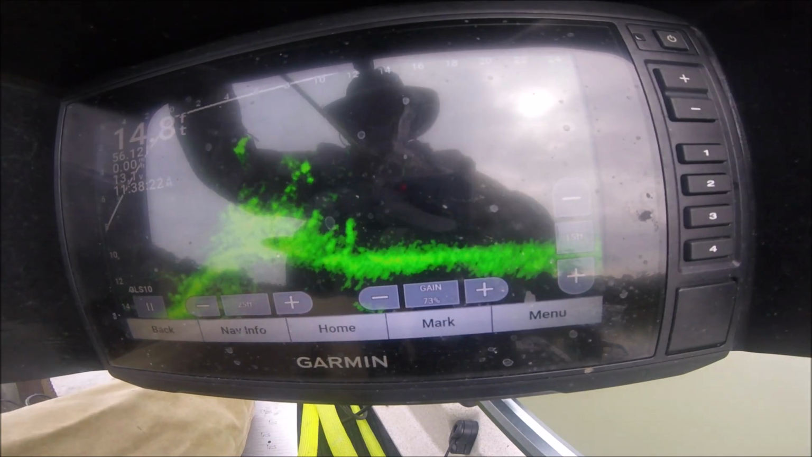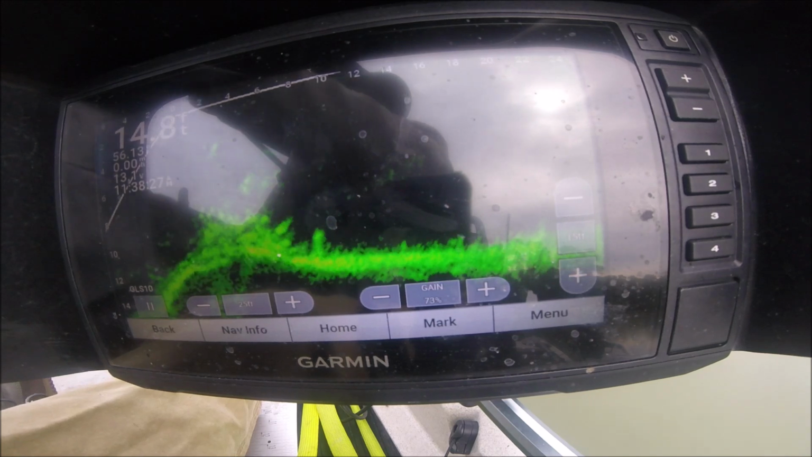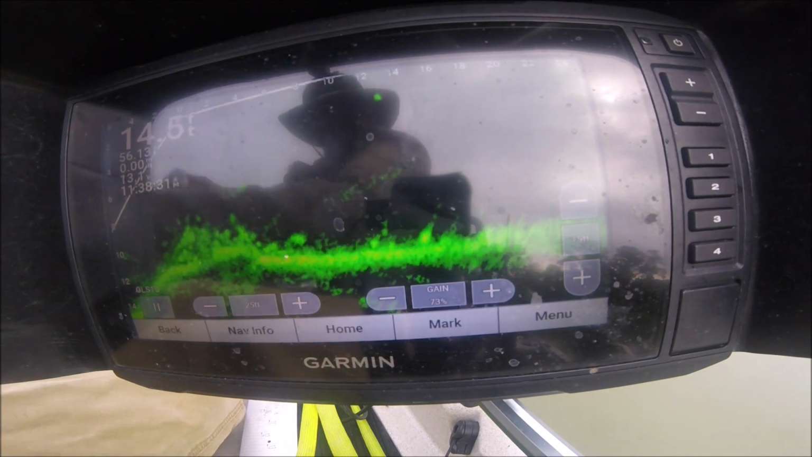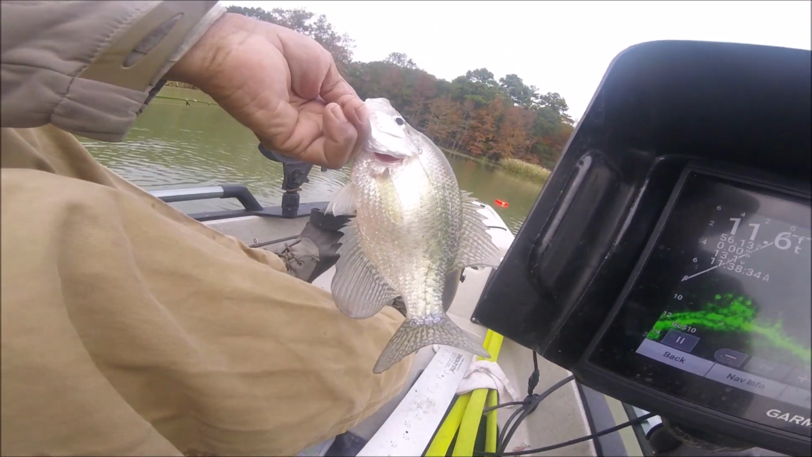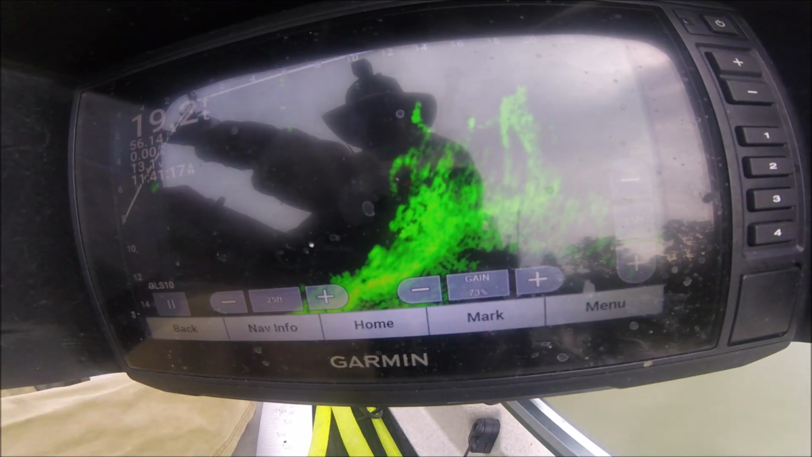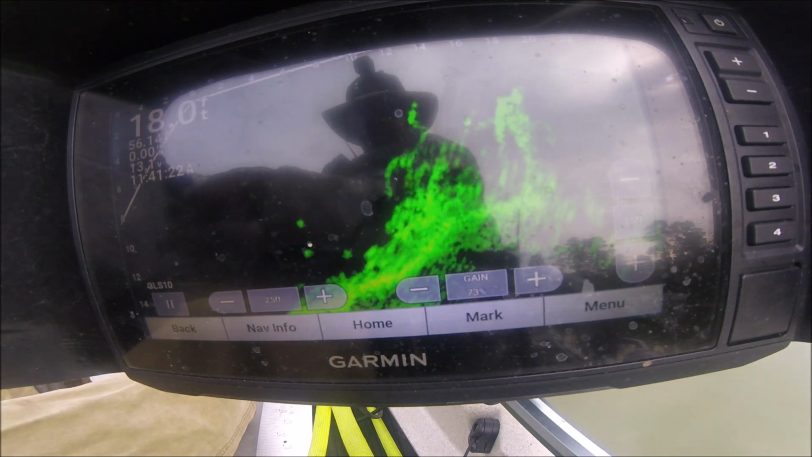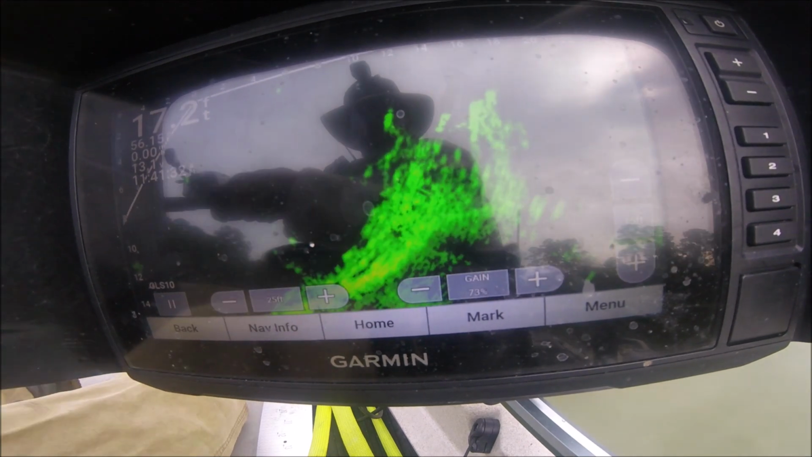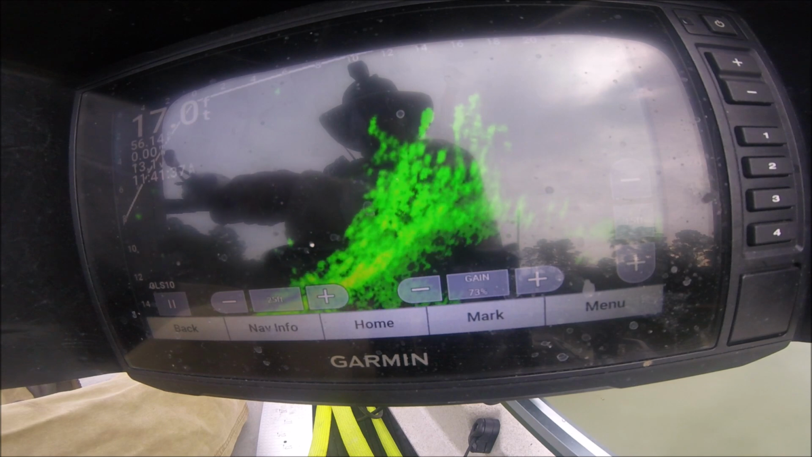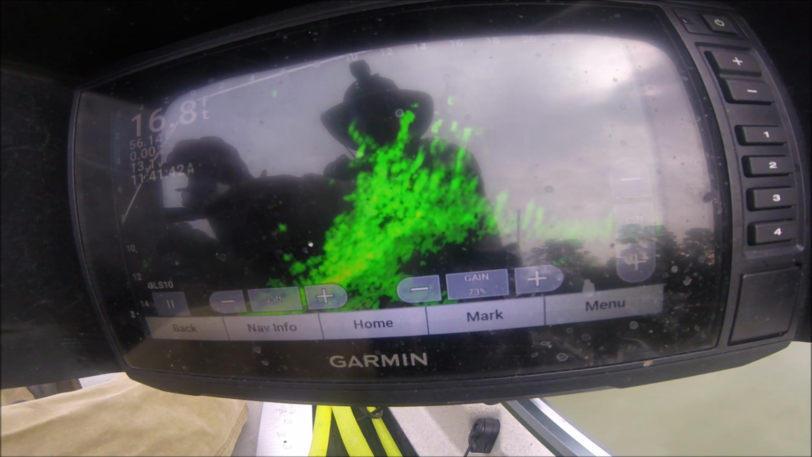Plucking them out of there. Plucking them out of there. I'm just letting that jig come up in there on that pile at the base of it, hoping there's bigger fish down deep.